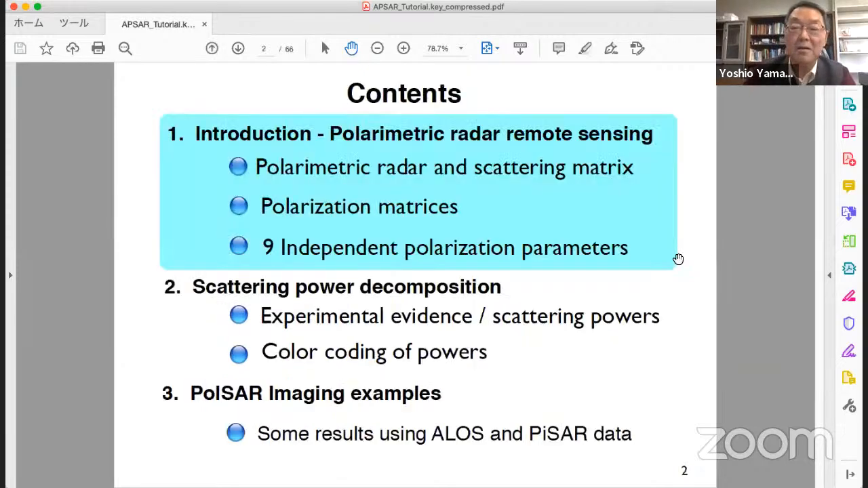So my presentation today is like this. First, in the introduction, I will show important concepts of polarimetric radar. The scattering matrix is a basic quantity of polarimetric radar.